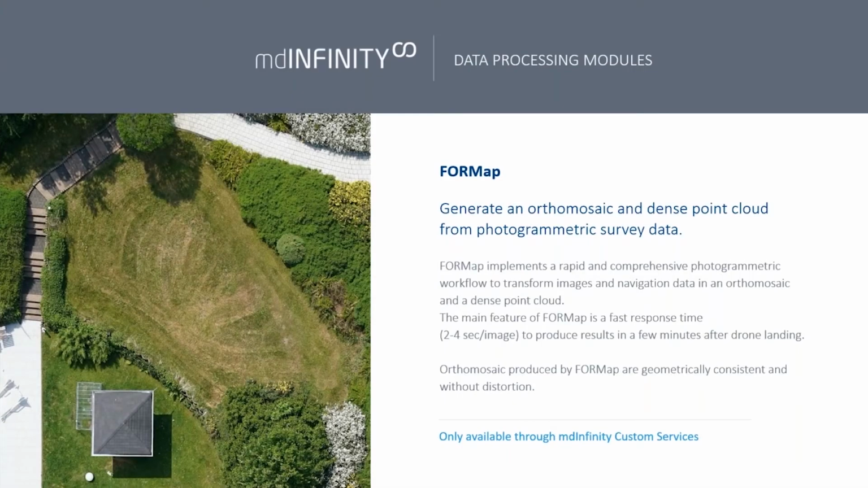So for our last module of mdInfinity, we have FORMap, so fast ortho mapping. In the previous modules, we've been talking a lot about LiDAR. And at Microdrones, we believe that this technology has really put some pressure on photogrammetry to step up its game. The main advantage of LiDAR is to get fast results. So the approach we took for the photogrammetry piece is to produce fast results as well. FORMap is the Microdrones fast photogrammetric workflow.